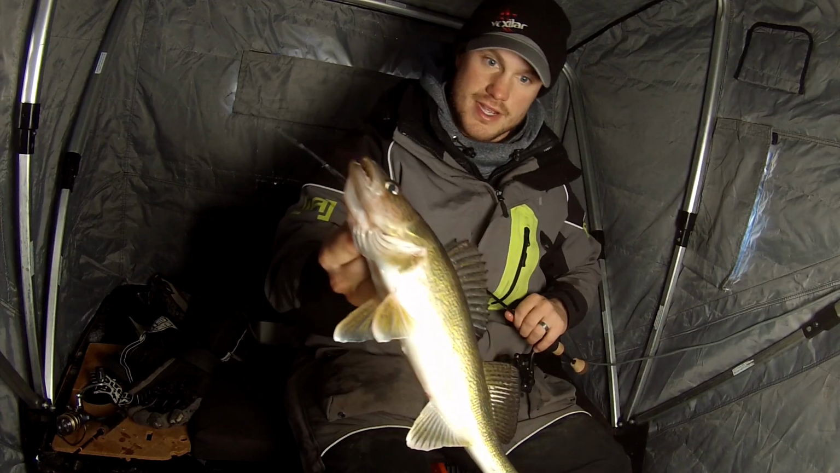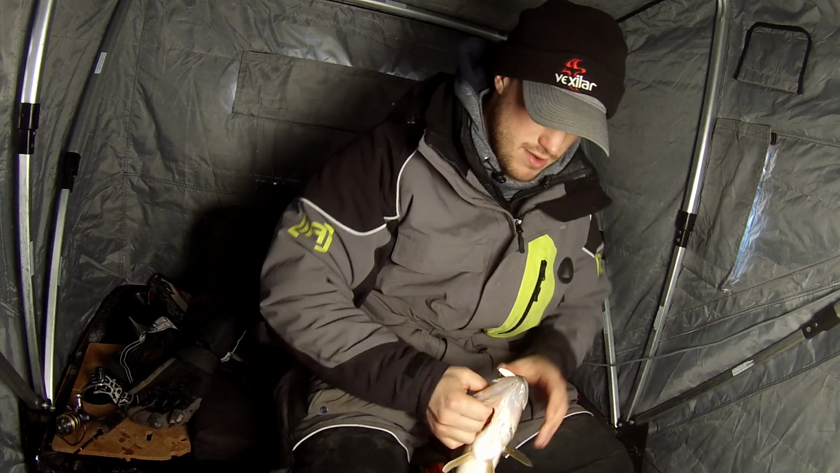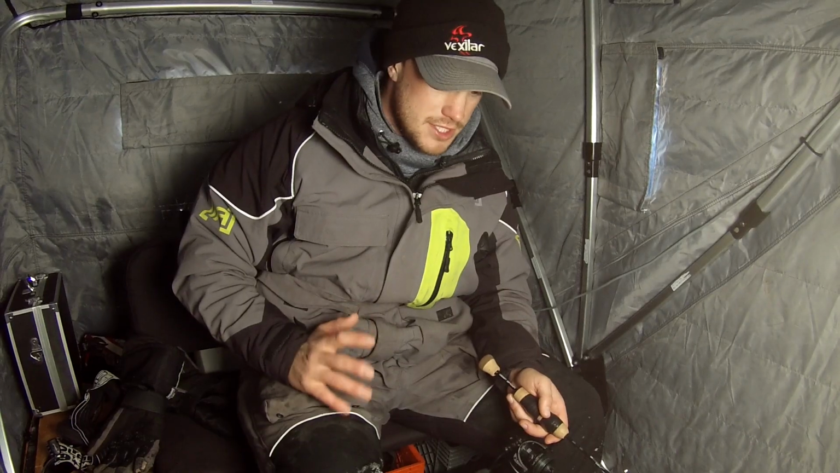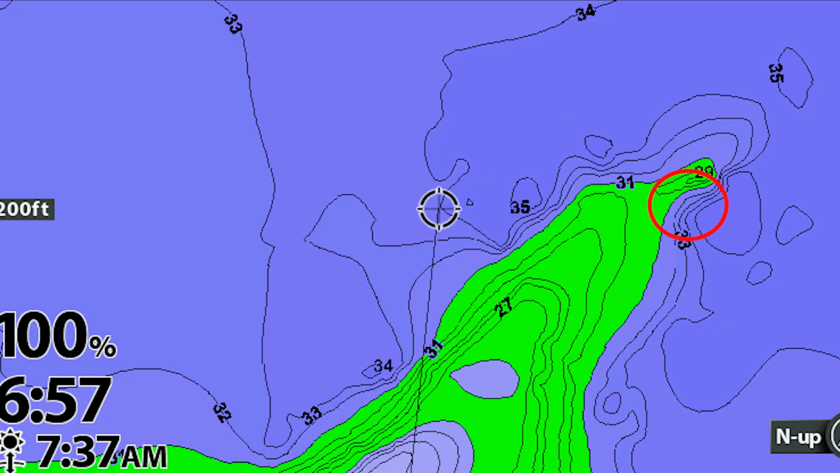Right there, I'm all sorts of cockeyed here. That is a better fish. It came in nice and just smoked it. I literally just got my stuff down. I'm spot number 3 for the day. It's kind of an extension off of a rocky hump, and it goes out into some deep water. I'm kind of on an inside bend.